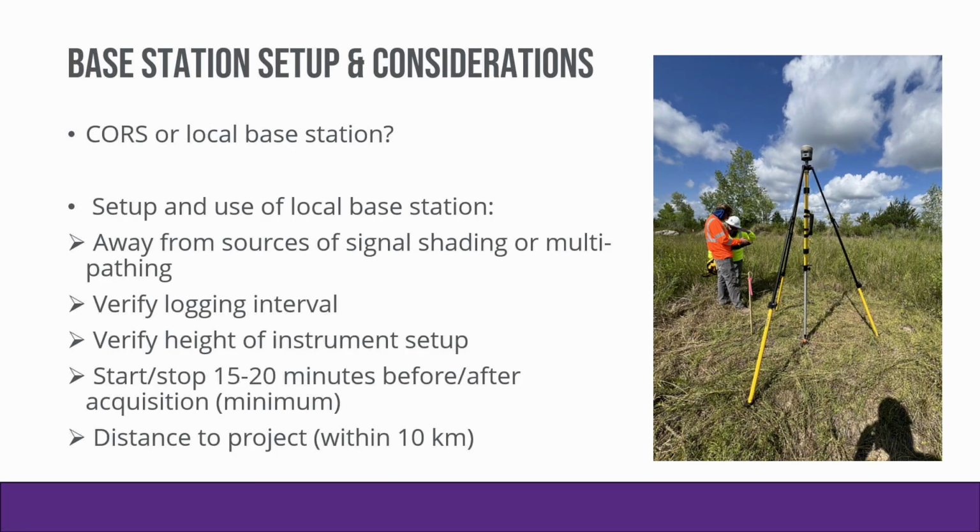And then lastly, from an acquisition standpoint, for planning, base station setup and considerations, the main choice you have with this is, do you want to use a CORS station or do you want to use a local base station? CORS stations are great if they're nearby to your project, but the reality is that sometimes they are not nearby enough, or they may be down for maintenance and you may not be aware of that. So we typically will almost always exclusively use a local base station set up and running on site.